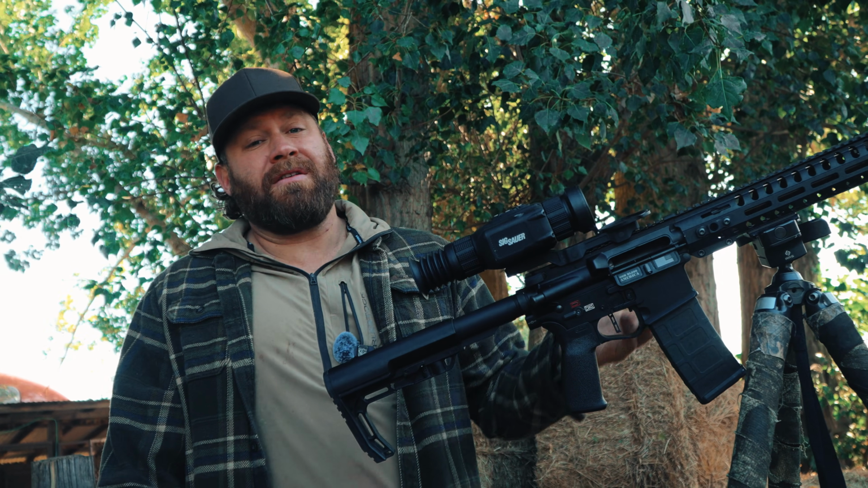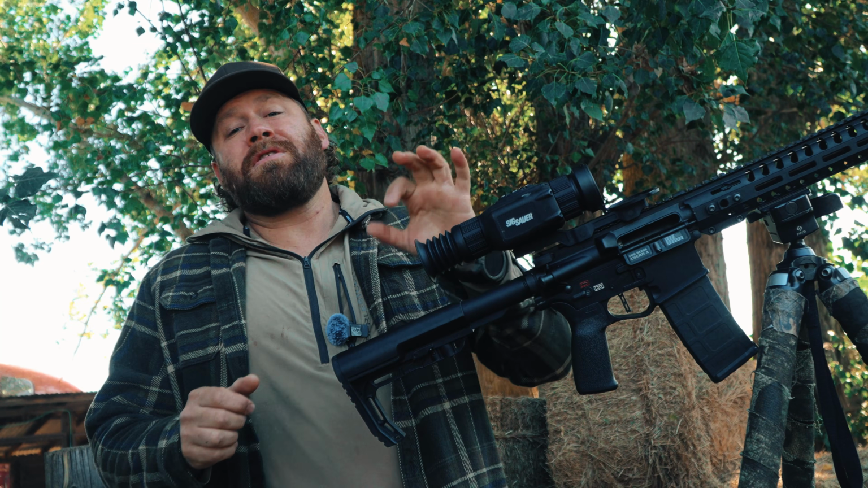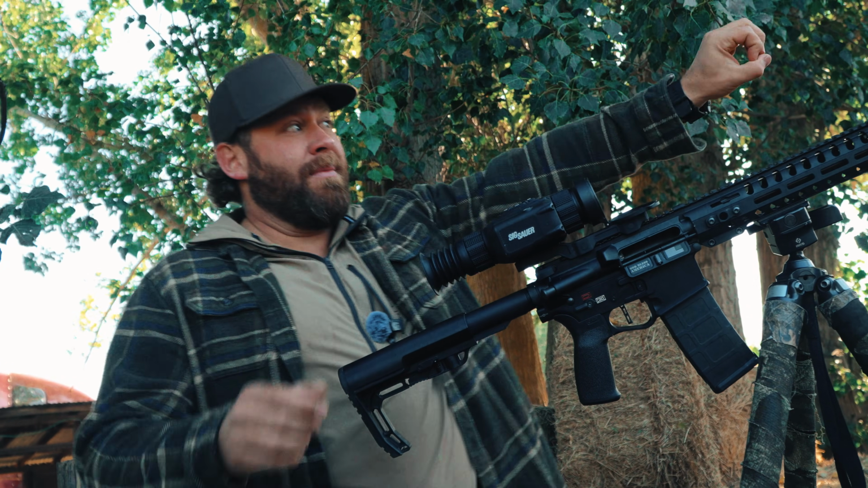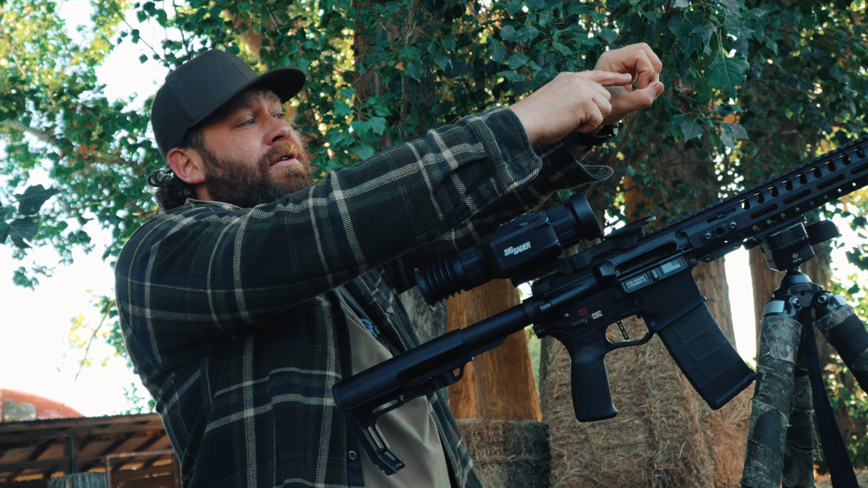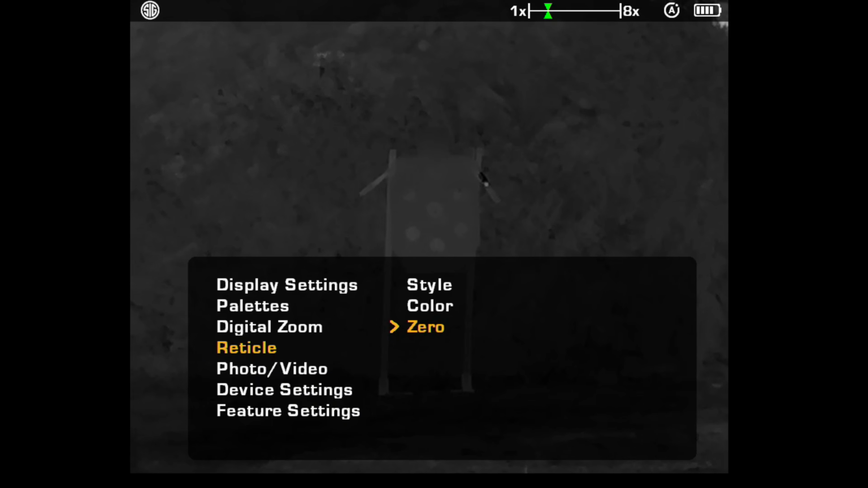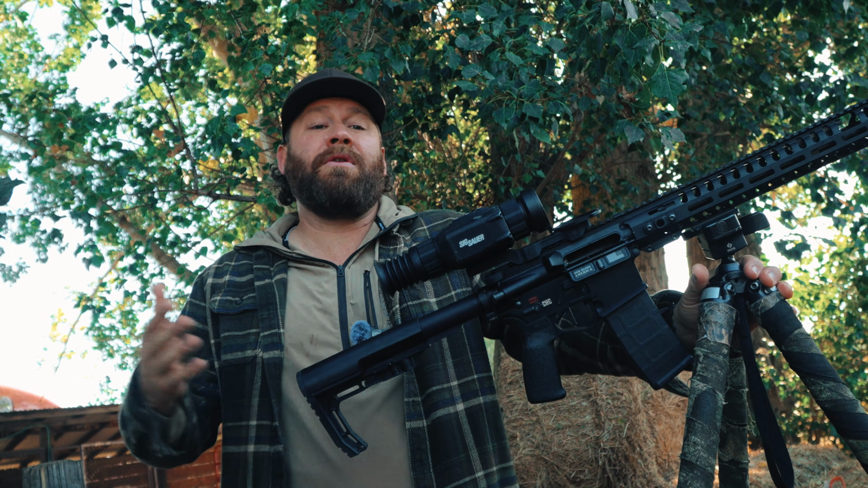To zero it, it was very simple. You go into the zeroing menu, you point it where you're aiming, and then you simply move the D-pad in the direction that you want it to go for where your shot impacted. So let's say that this is my bullseye and my shot impacted up here. All I'm going to do is move the reticle and it'll leave the white one here. It moves the red one up and you move it to where the shot was. You hit the menu button, tell it I'm done, and it says, hey, do you like this change? You save it, and it literally moves those together and zeroes your gun. So in theory, you could do this in one shot.